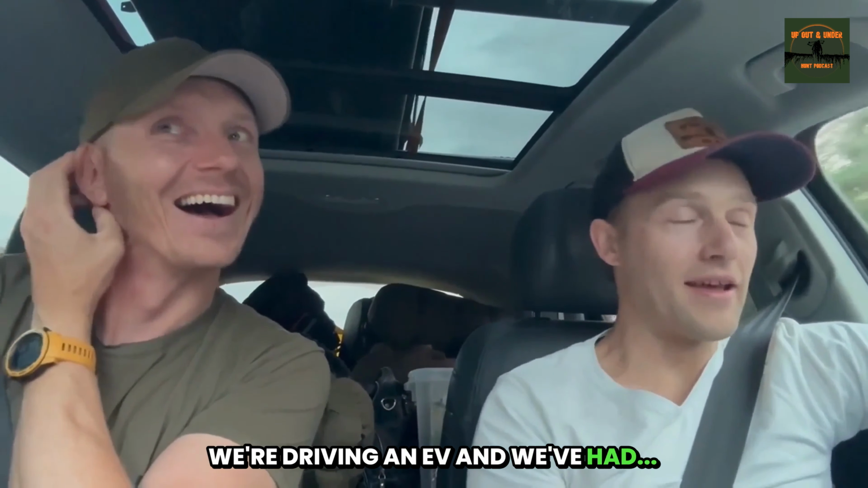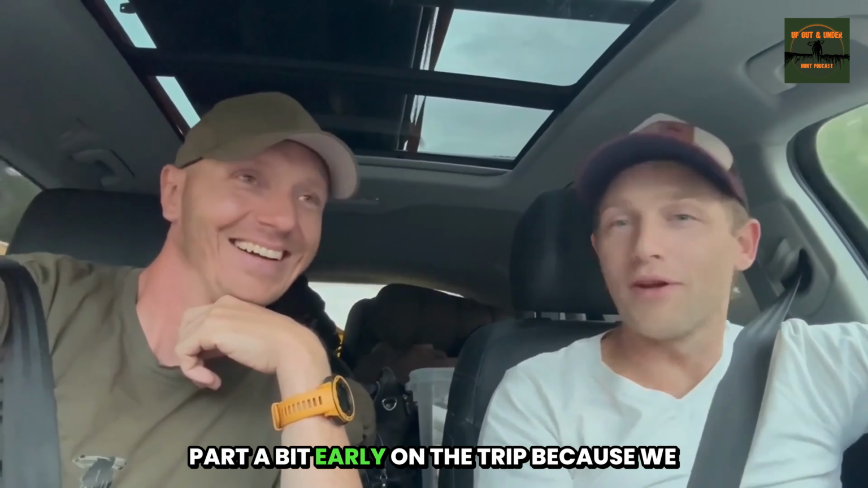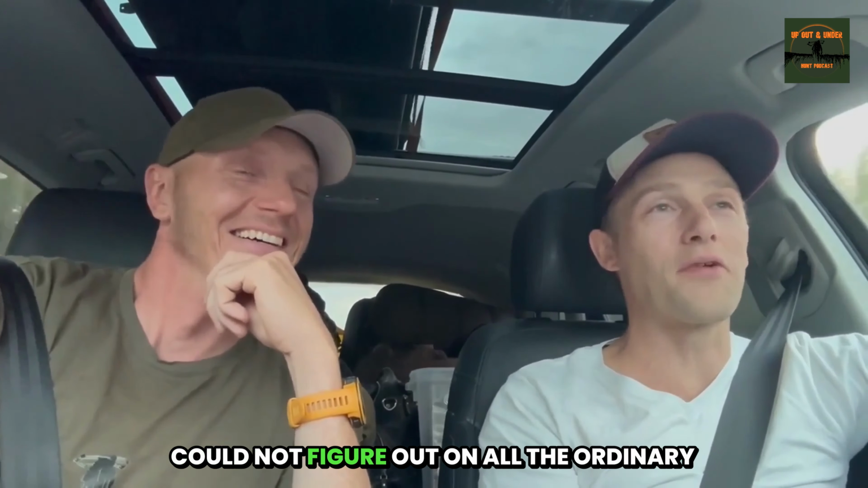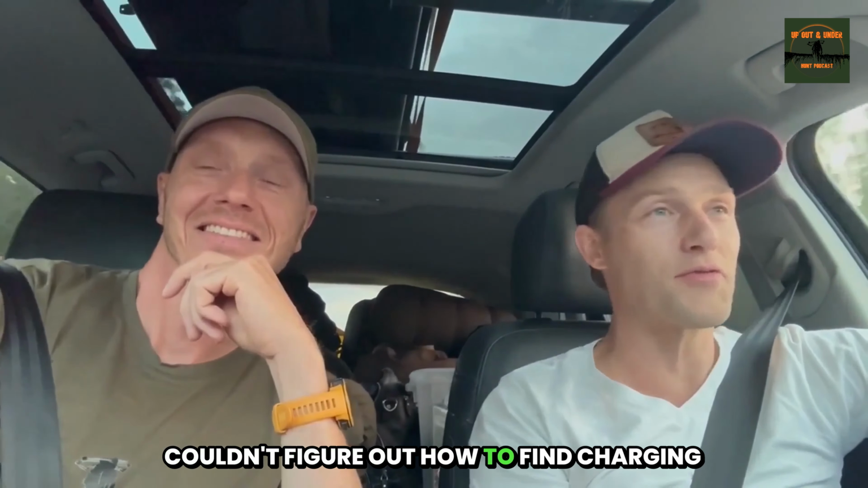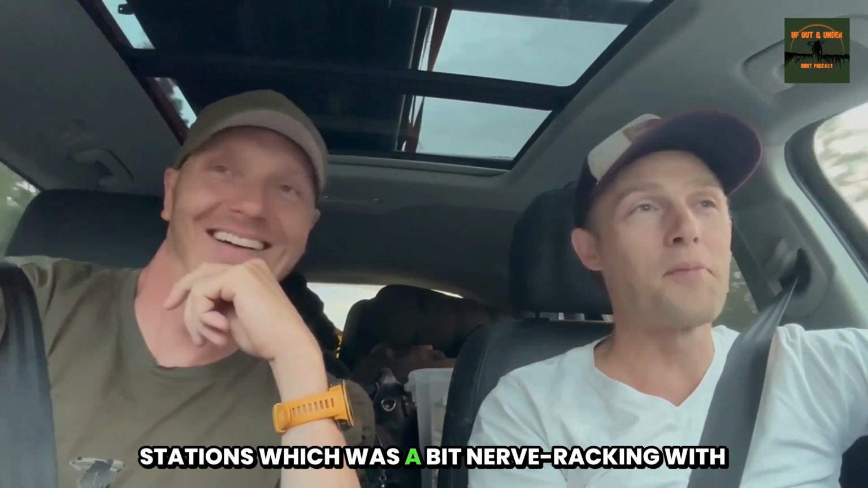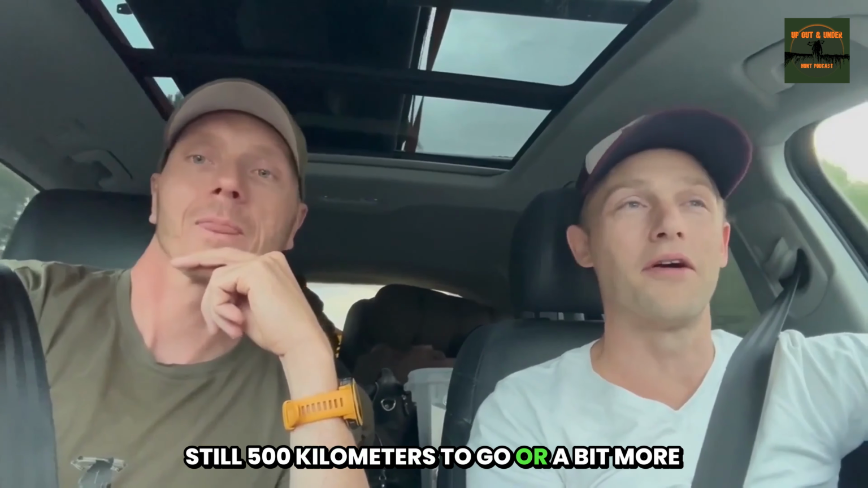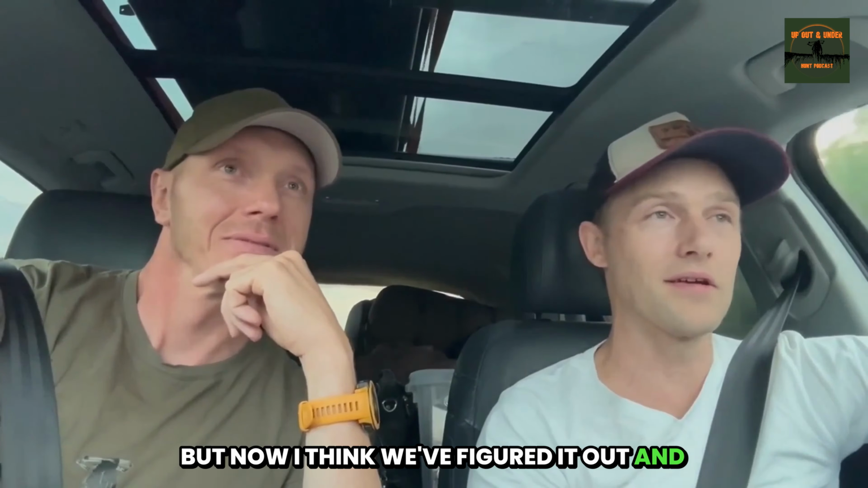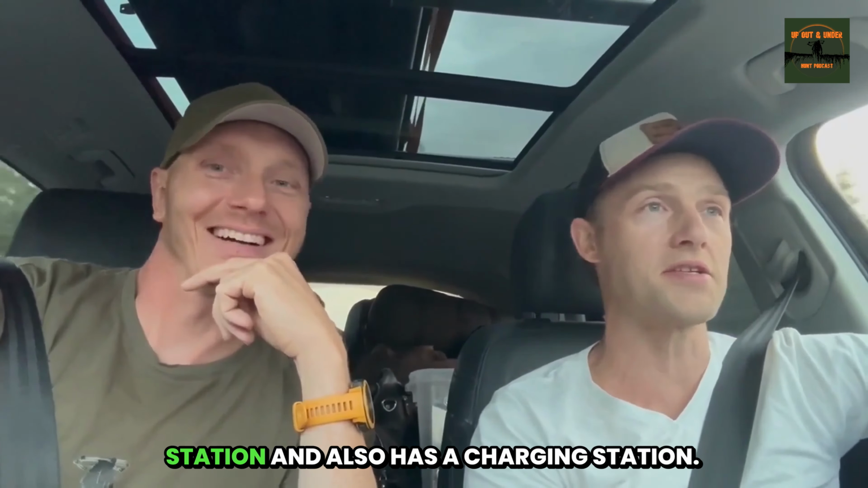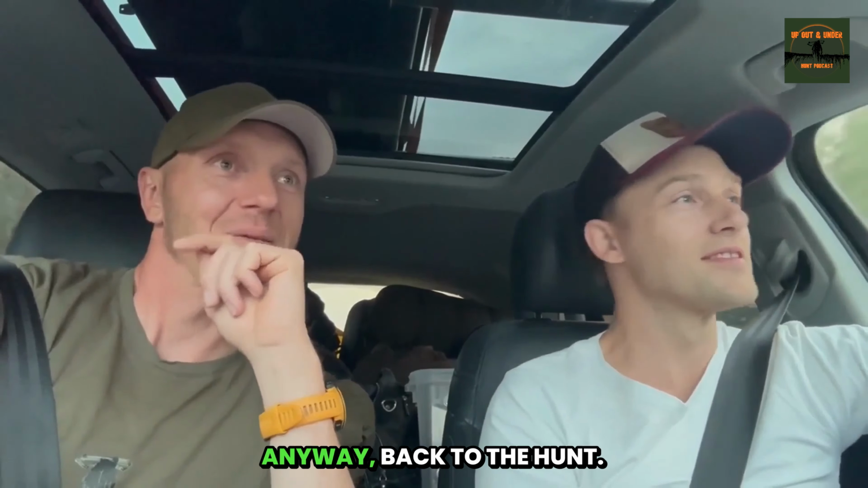Charging station. We're driving an EV, and there was quite a bit of nervousness on my part early on in the trip, because we could not figure out how to find charging stations on any of the ordinary apps that I use for charging the car, which was nerve-wracking with still 500 kilometers or a bit more to go. But now I think we've figured it out, and now Anders is just pointing at every gas station that also has a charging station. Anywho, back to the hunt.